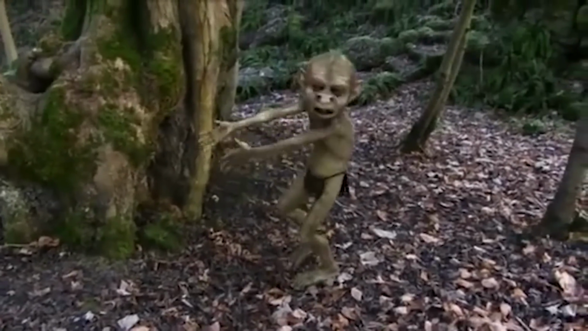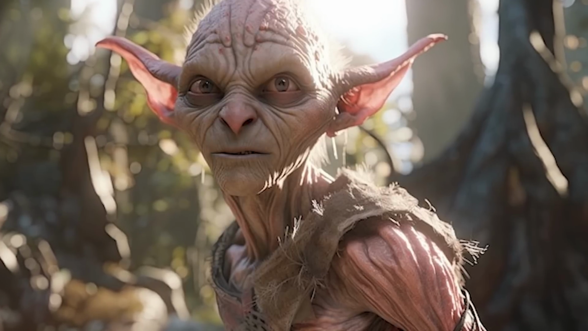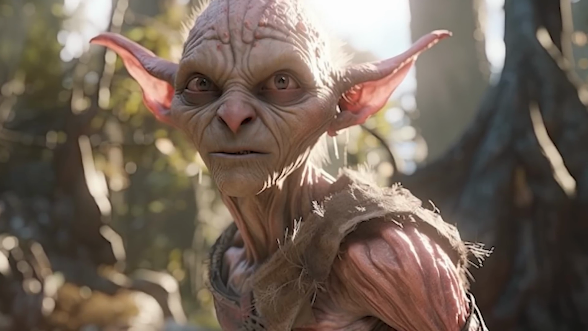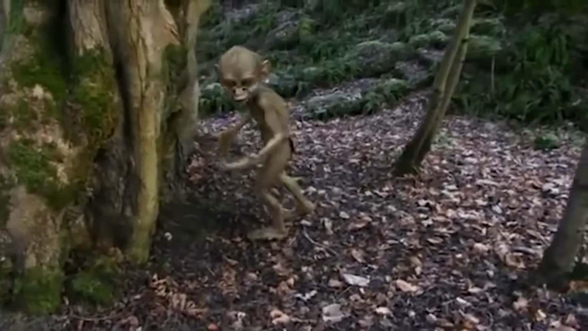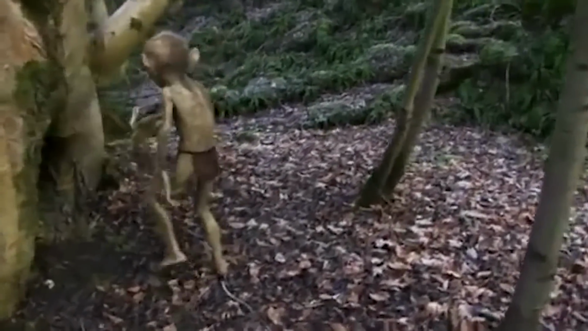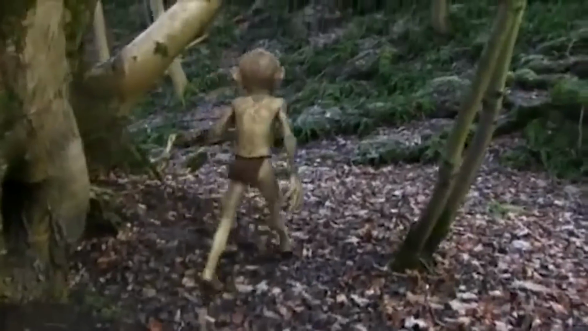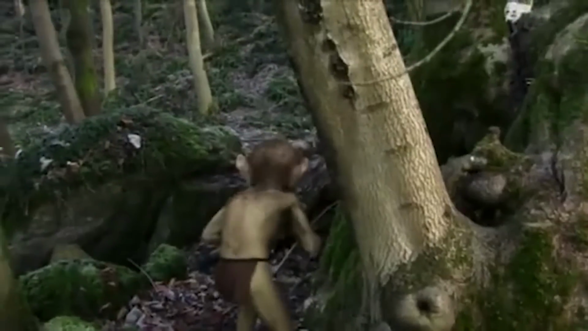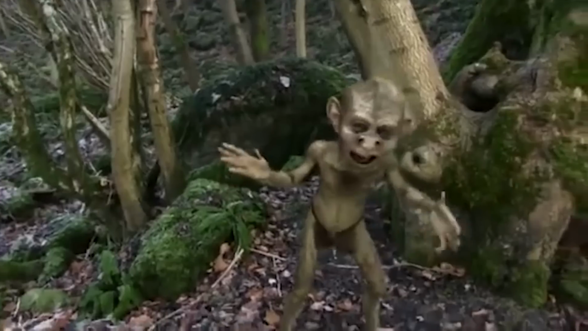Later, the eerie being was identified as a wood imp, a mythical creature known for its small, human-like appearance and sinister nature. Wood imps are notorious for their cruelty and greed, making them best avoided at all costs. The man was fortunate to escape, as encounters with these mischievous and dangerous forest dwellers rarely end well.